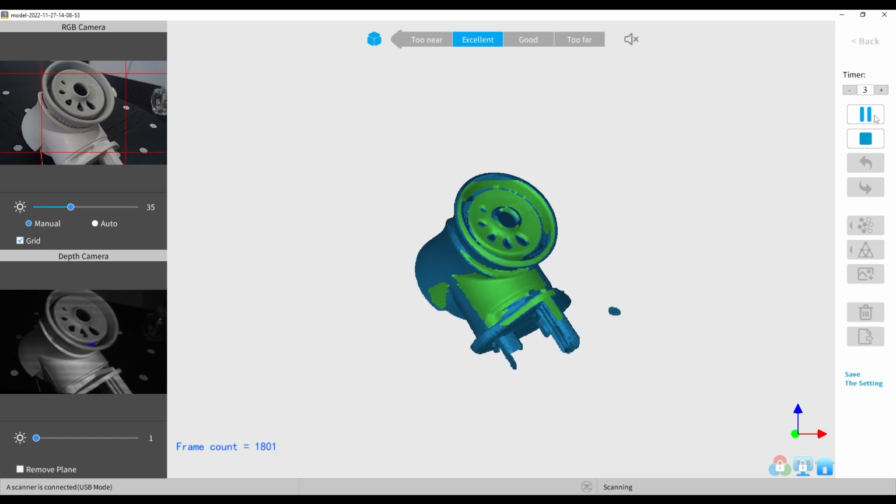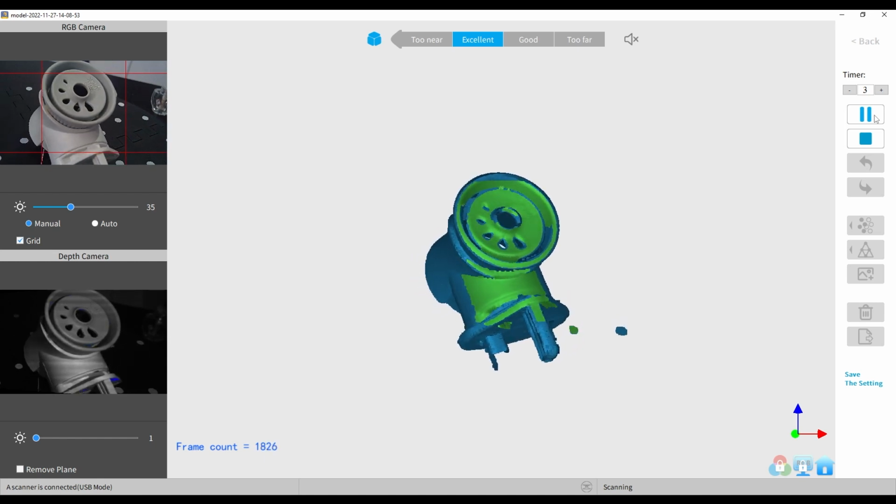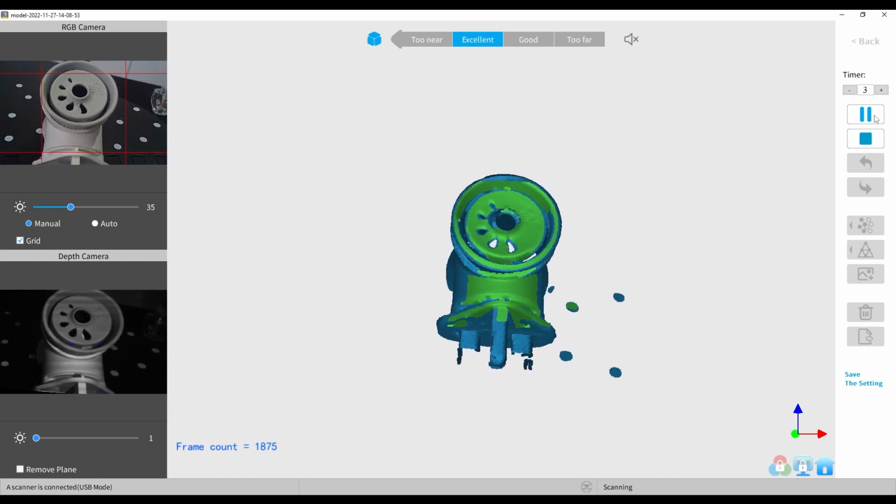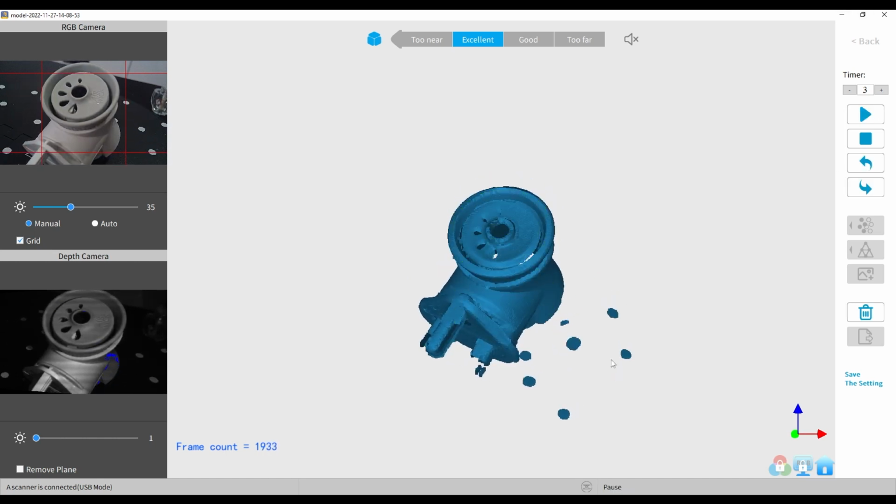Yep, that caught it. Okay, so good. So that's just getting that little bit more info for the very top there. Okay, and then I'm going to pause once more.